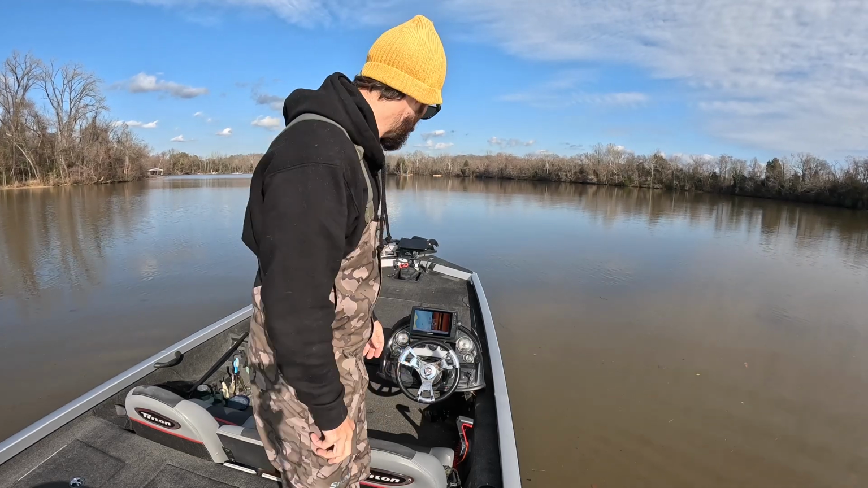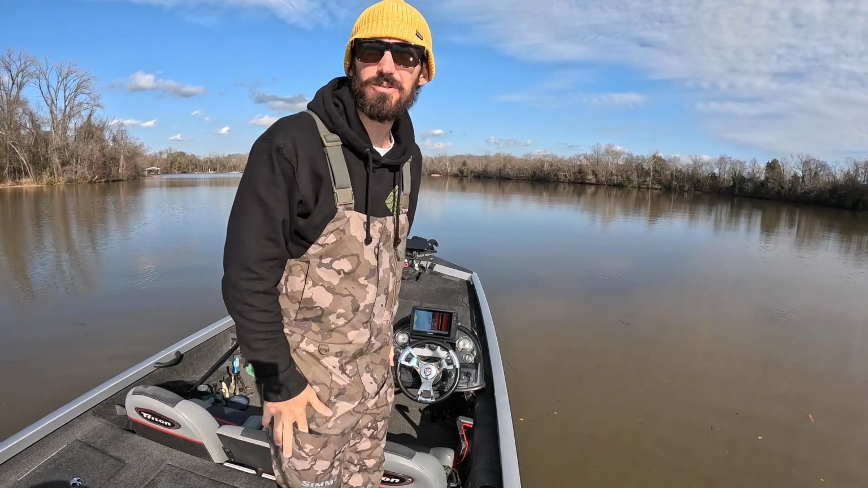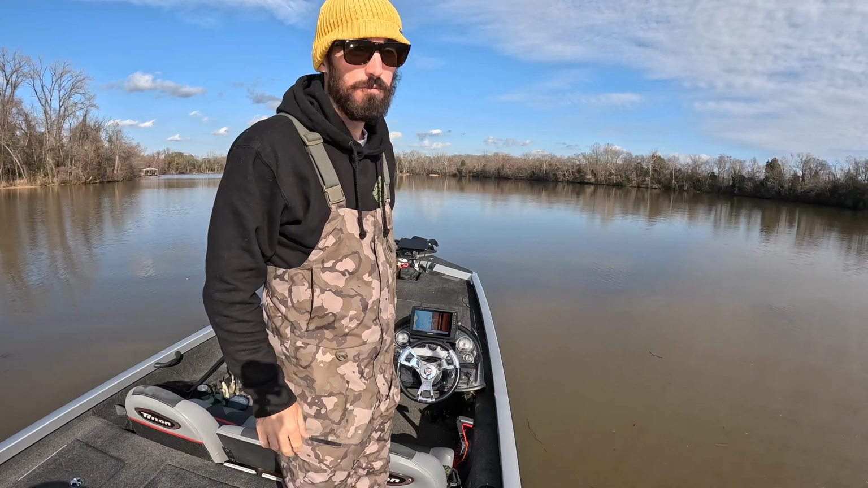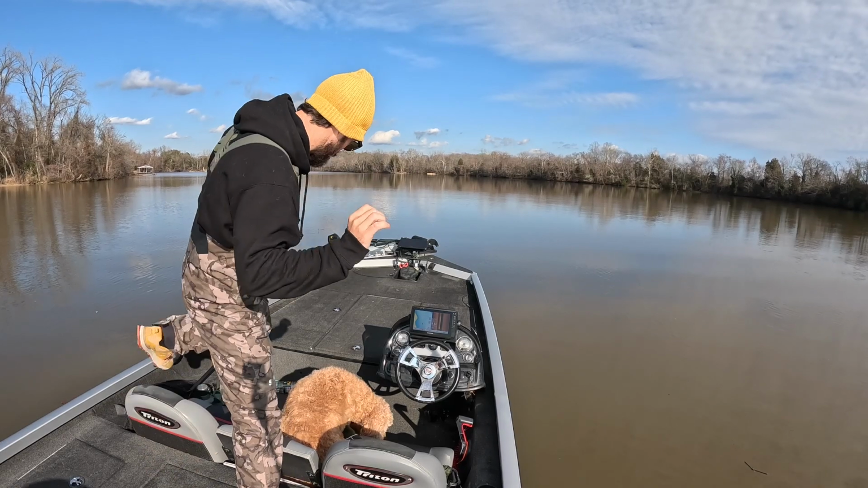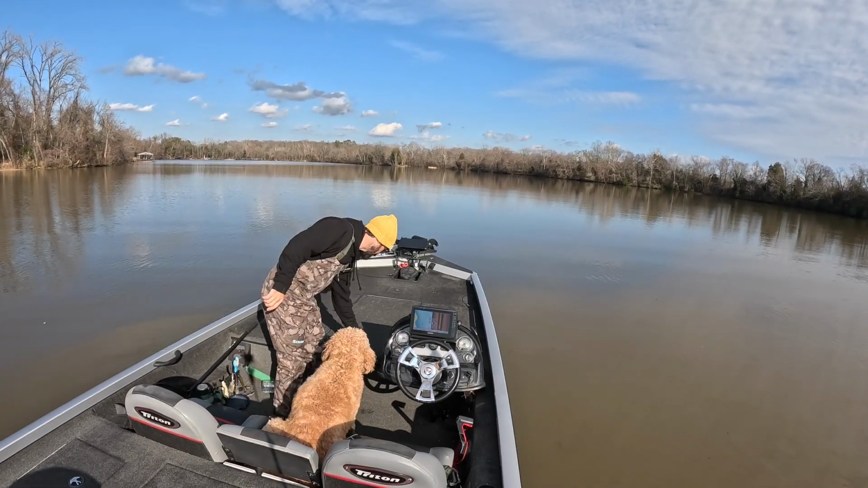Water has warmed up by 5 degrees since I was out last, and that was only 4 days ago. So I think today could be a good day. We're gonna start out with a crankbait.